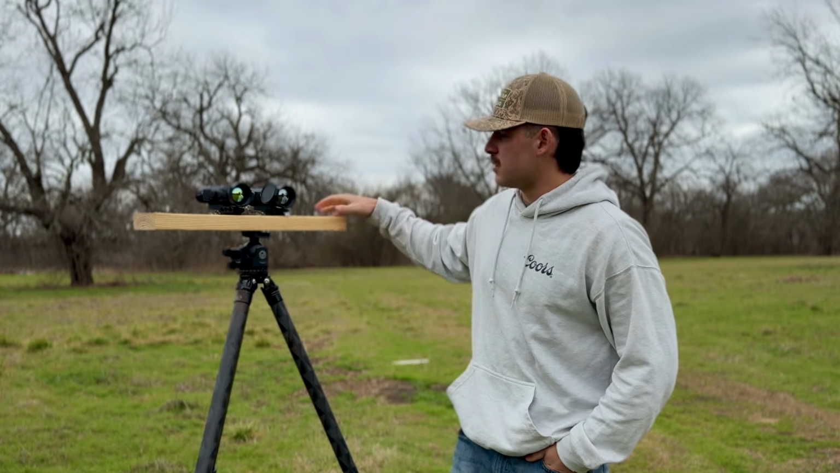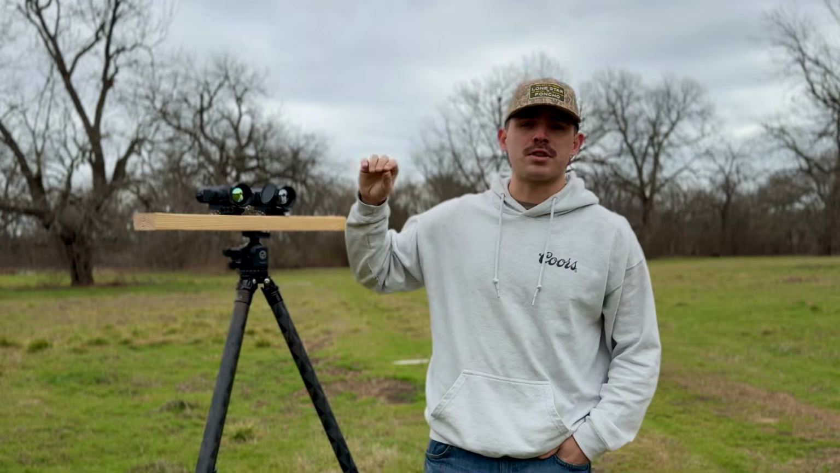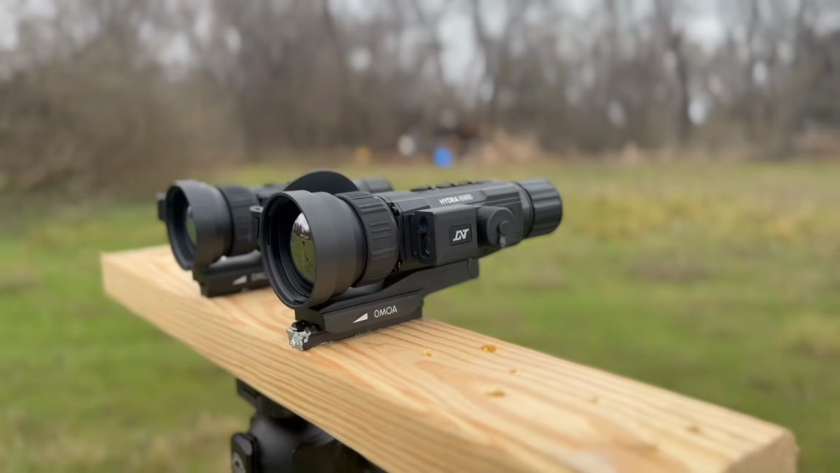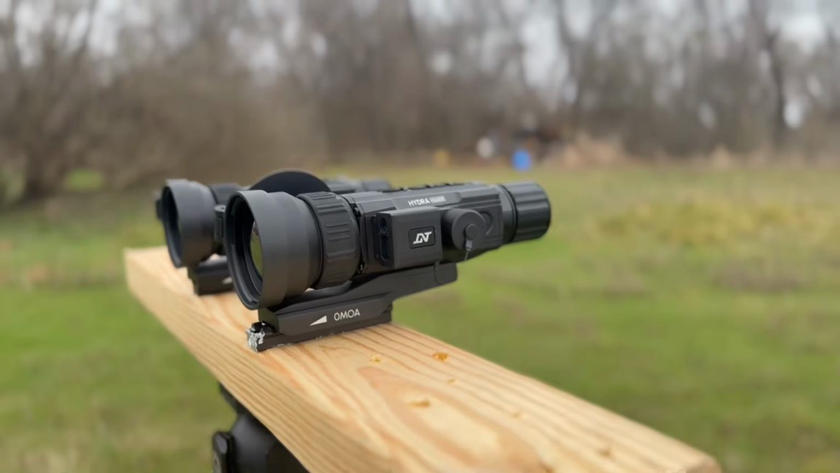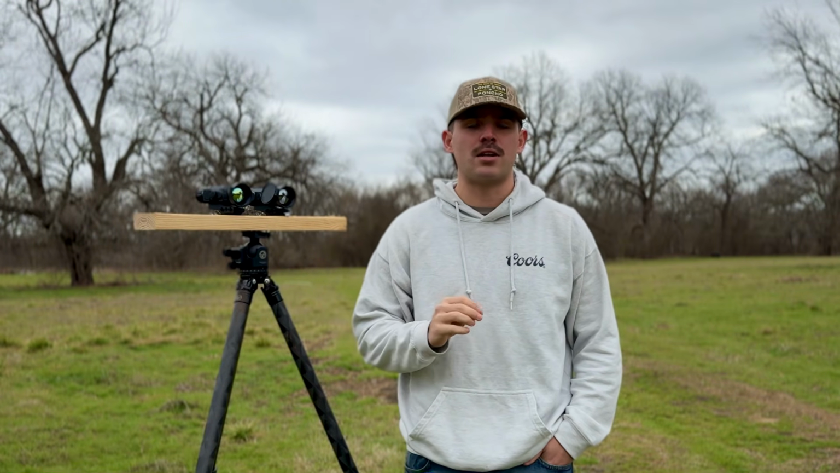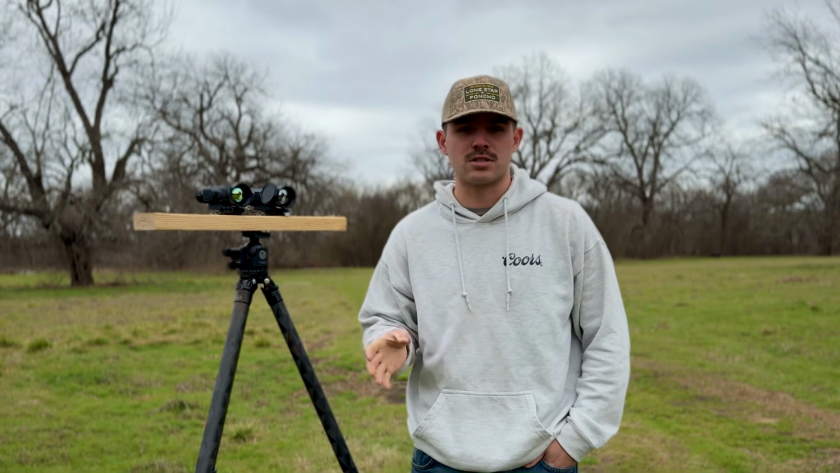So right now, you guys can see I have both of the Hydra series: the Hydra HS650 and the HS650R. The biggest difference between the two is that the HS650R is going to be their LRF version of the Hydra. So two different kinds of Hydra scopes that you have here.